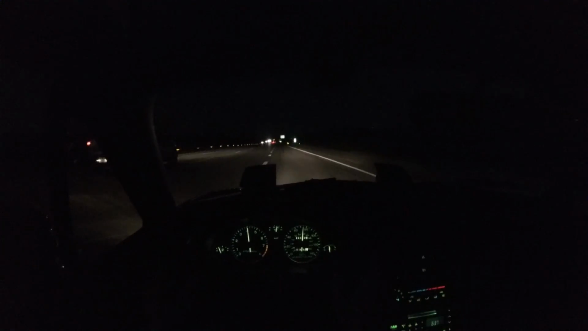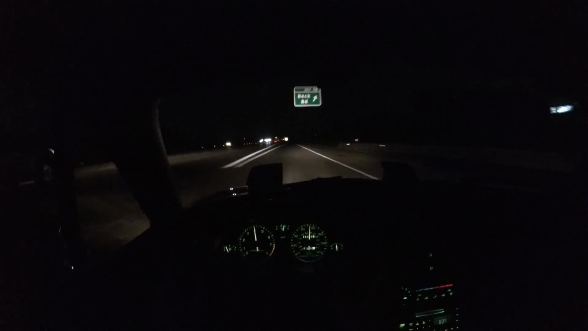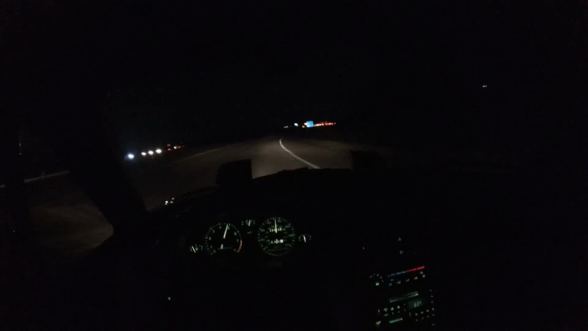You probably noticed the hardtop's back on. Adds quite a bit of rigidity to the chassis. It's pretty amazing what just a small fiberglass piece can do, but it really does make this car handle a lot better.